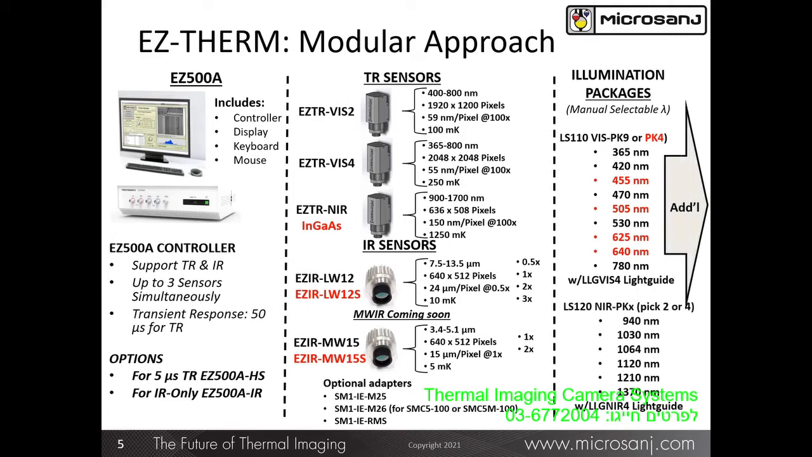The LS110 VisPack 4 includes the wavelengths highlighted here in red, and the LS110 VisPack 9 includes all the wavelengths listed on the slide in the visible band. For the EZ500A IR, neither the thermoreflectance sensors nor the external illumination sources would be applicable.